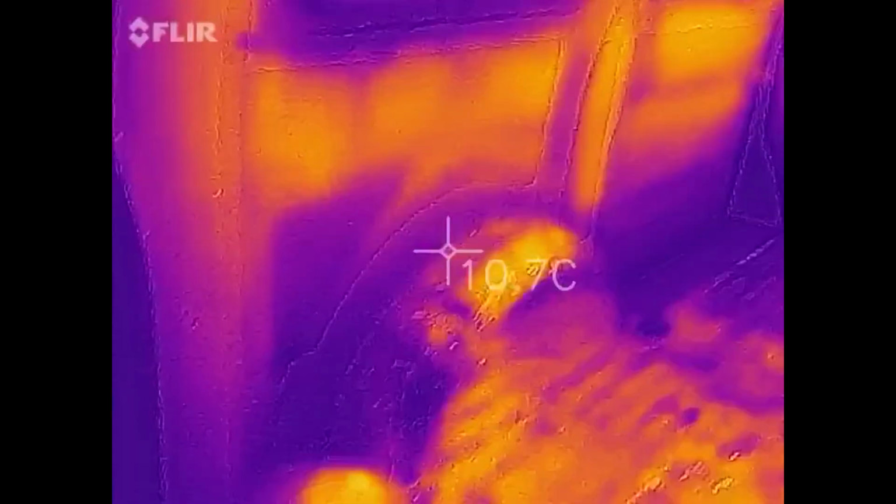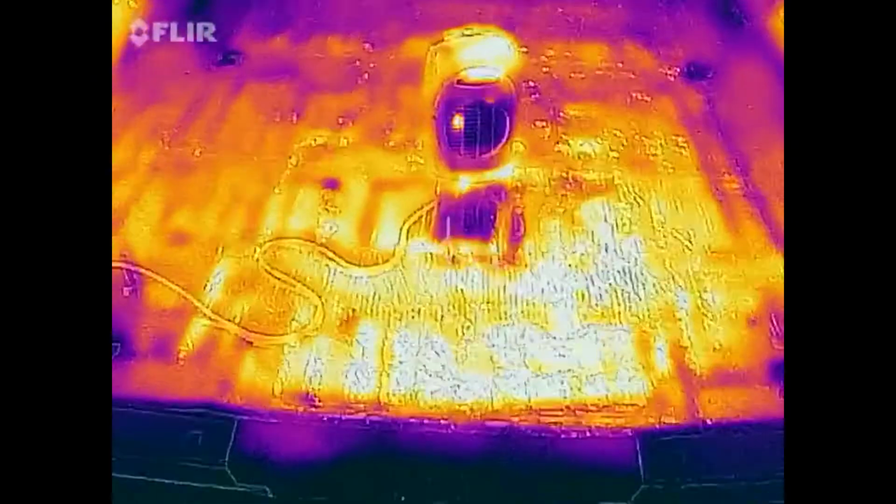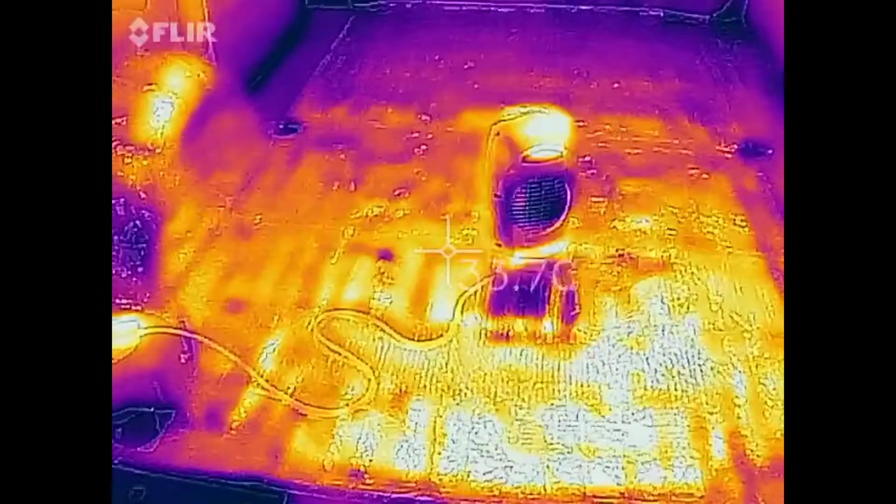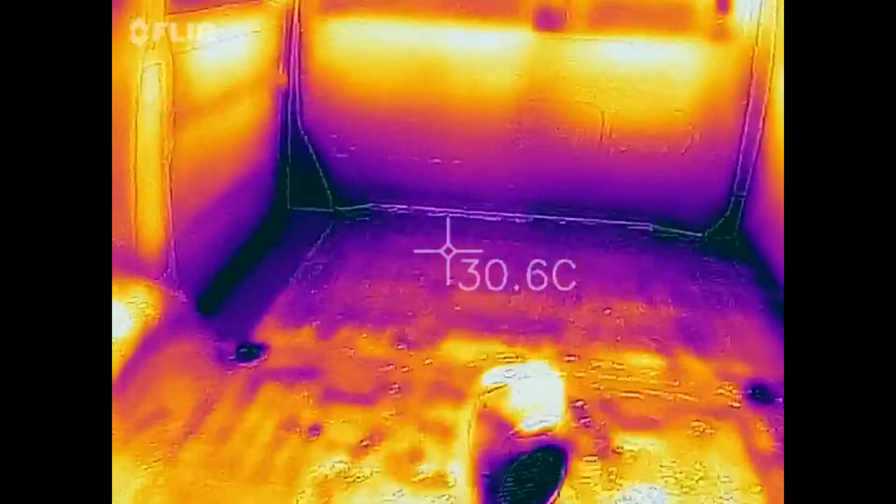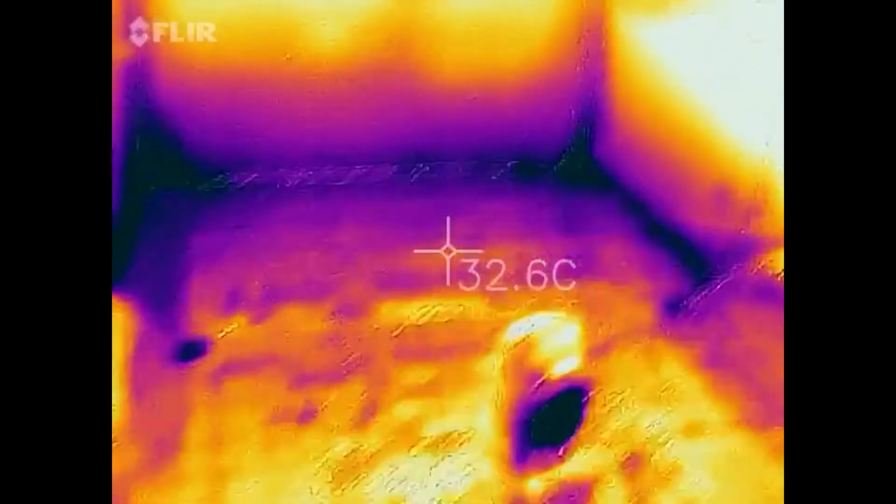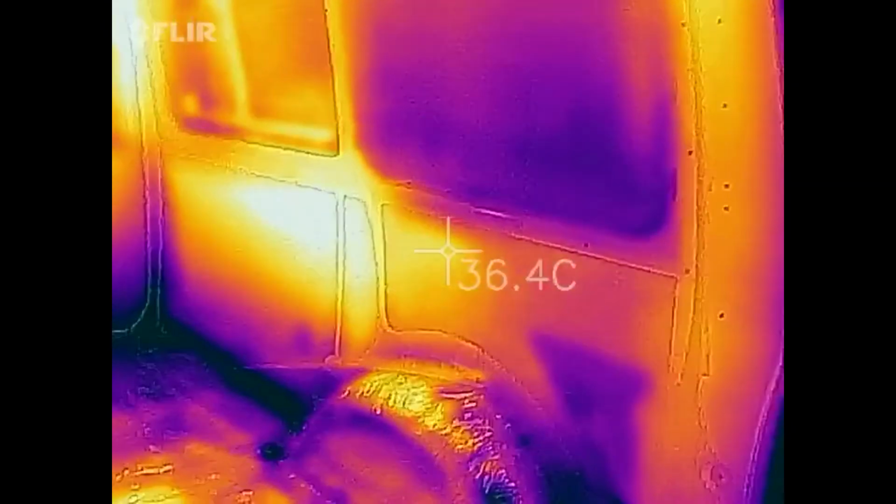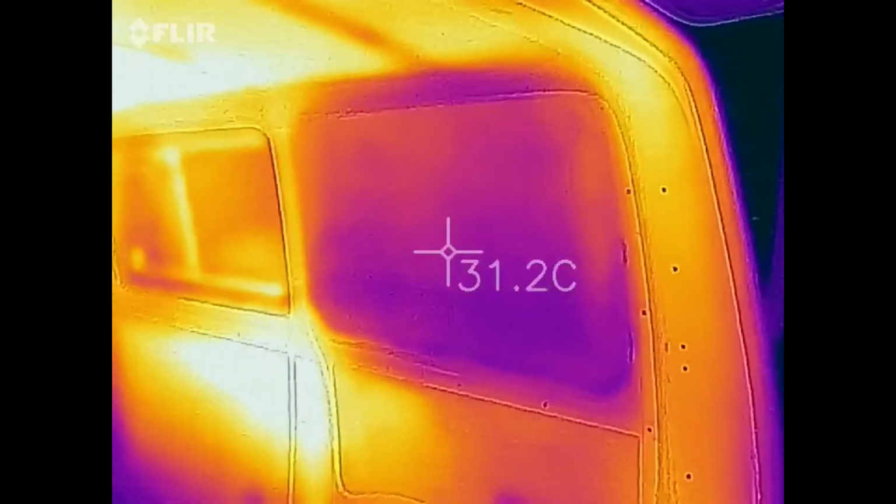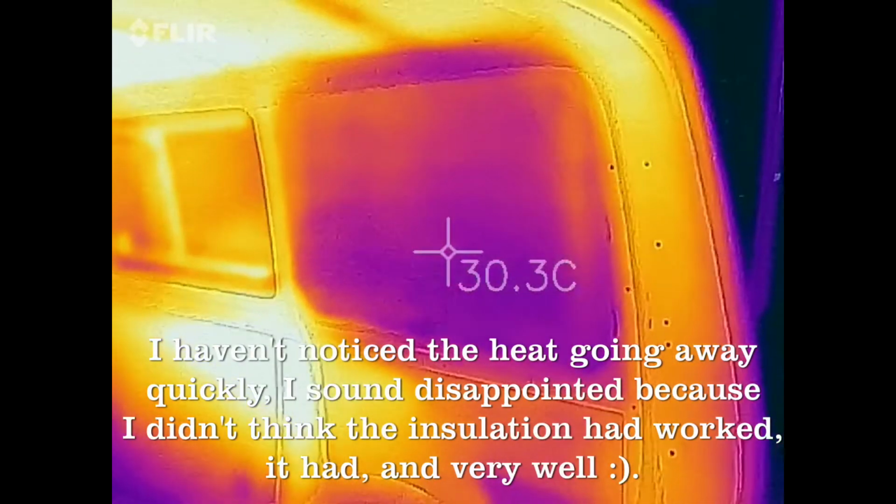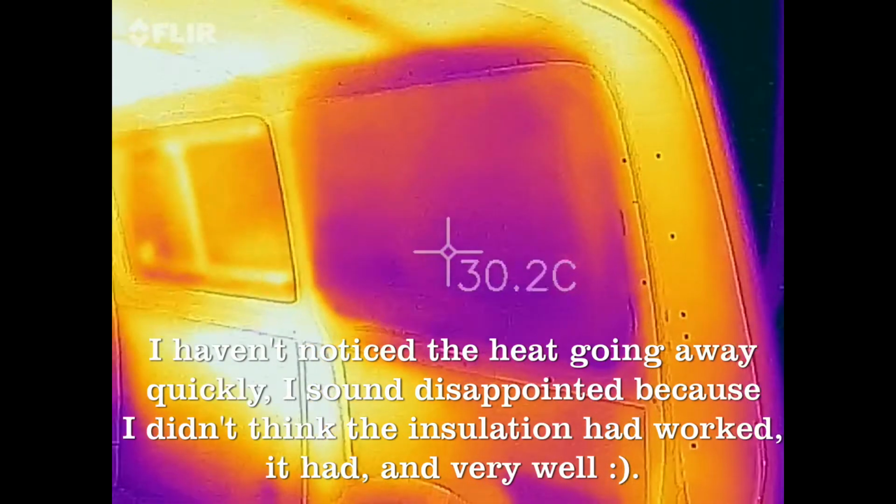Nothing like last night, and the floor actually is nowhere near as bad, especially around the heater. That's retained a lot of heat, a little bit cooler at that end, but the floor's improved dramatically. That was about 20 degrees, and bear in mind that's not got the panels on.